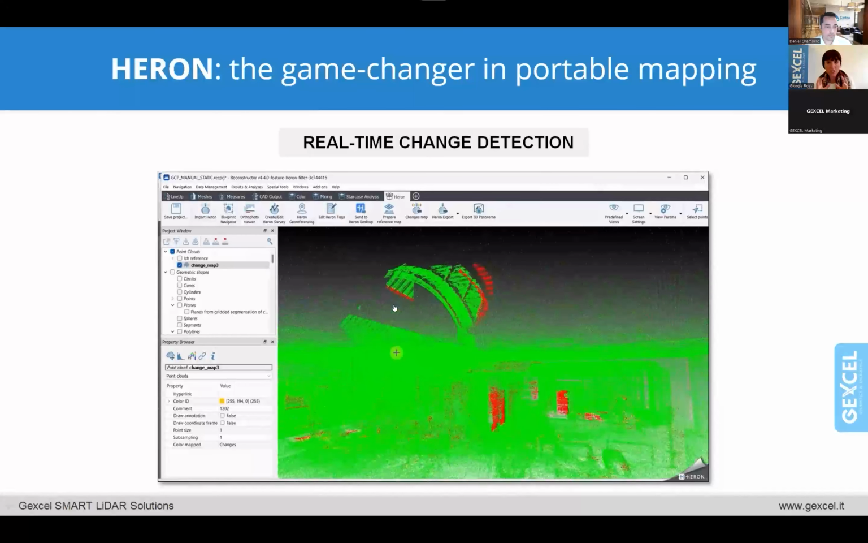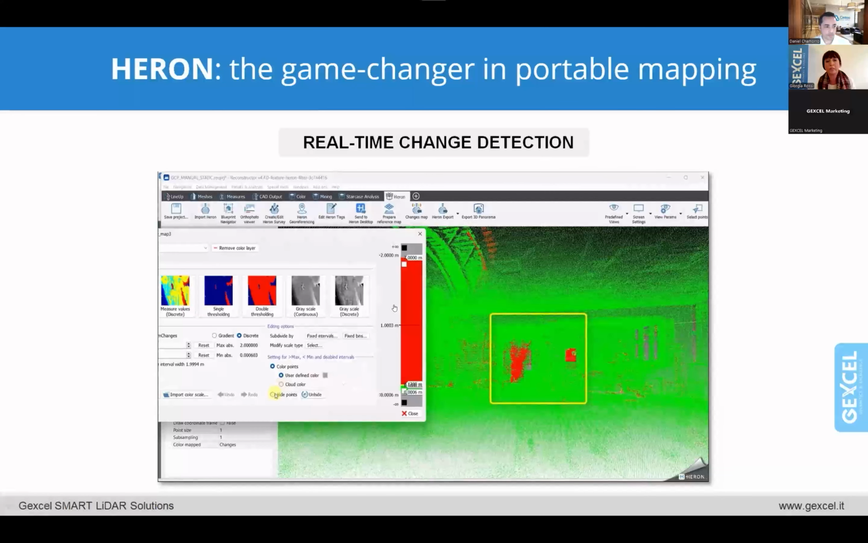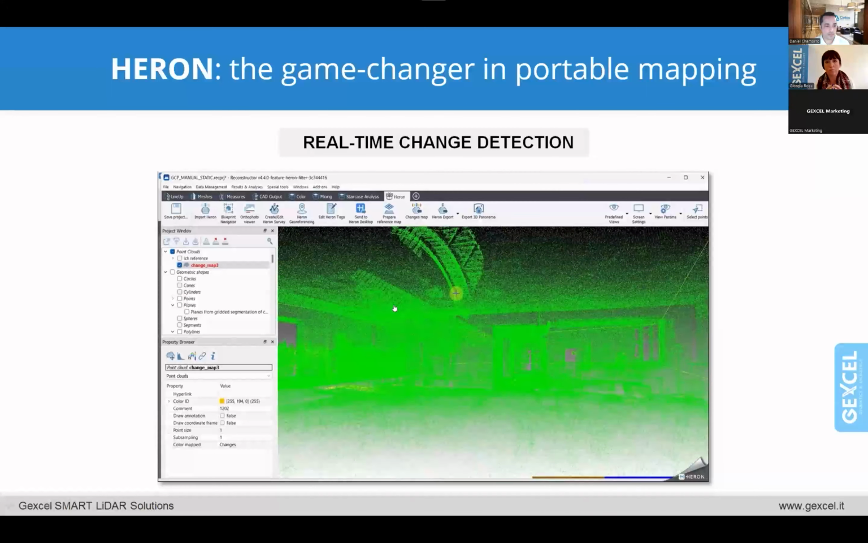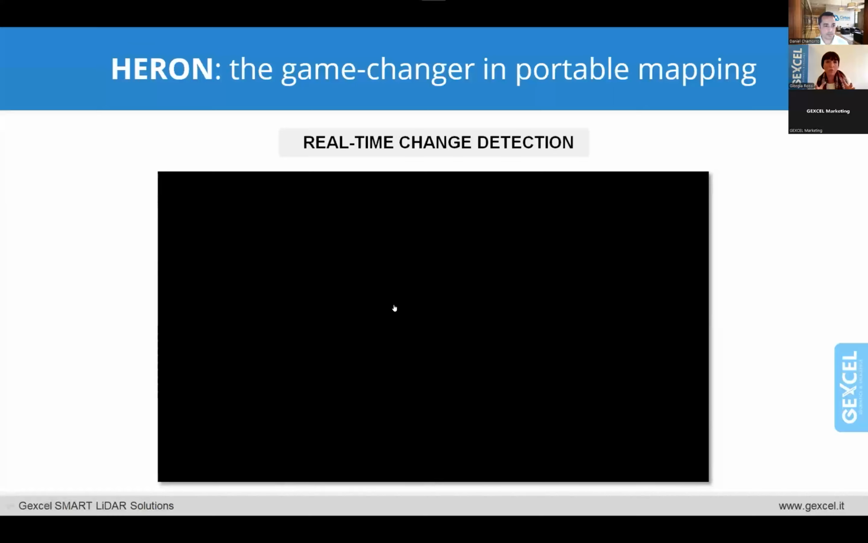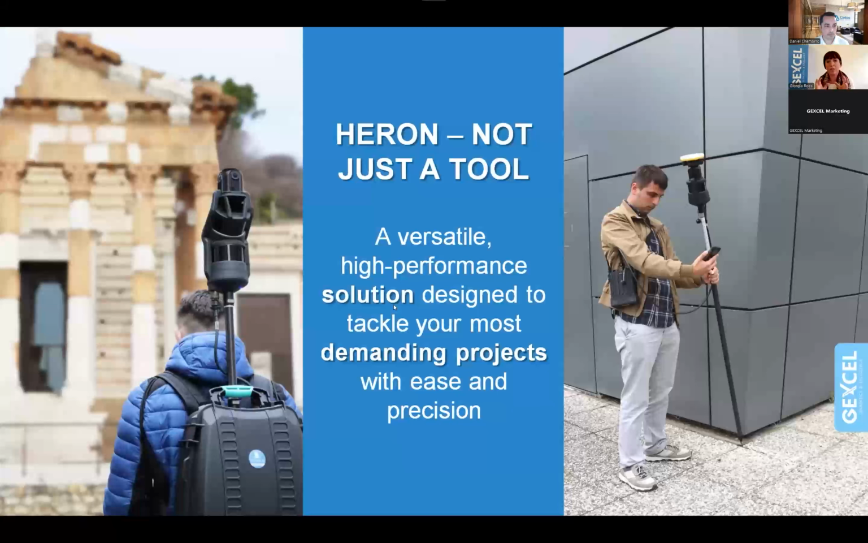The point cloud of the change is not only visualized, but it is stored on your system. So if you want to run further analysis, like here, diagrams, histograms, or you want to make deeper comparison, you can do that because you have physically the point cloud. So we can say that Aeron is not just a tool, but a versatile, really high performance solution, which is designed to satisfy the different needs of different projects with ease and precision.